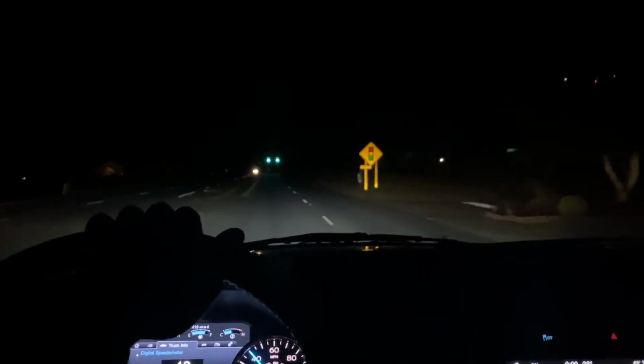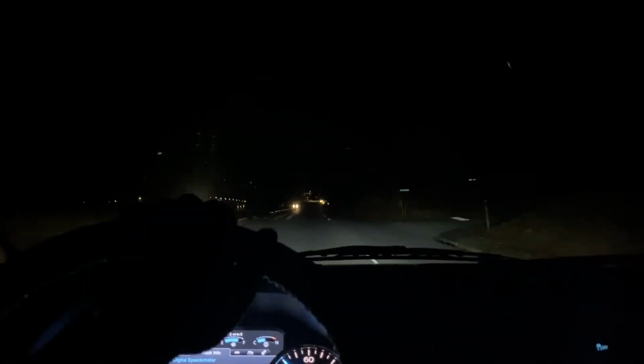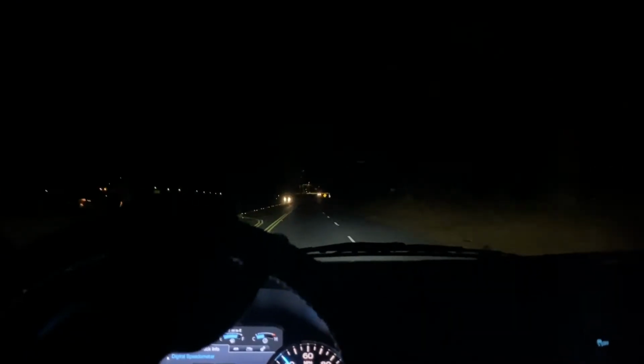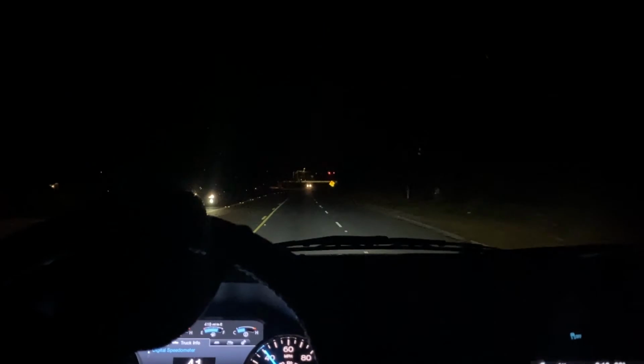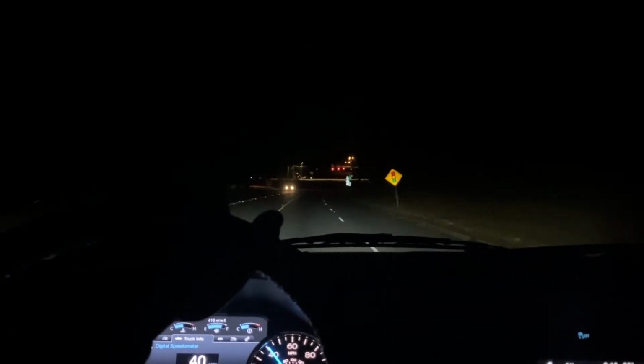Sometimes I wish I'd have gone a little bit darker than 50, but other times, like when I'm on a dark road, or when it's raining or something, then obviously I'm glad I did go 50%.